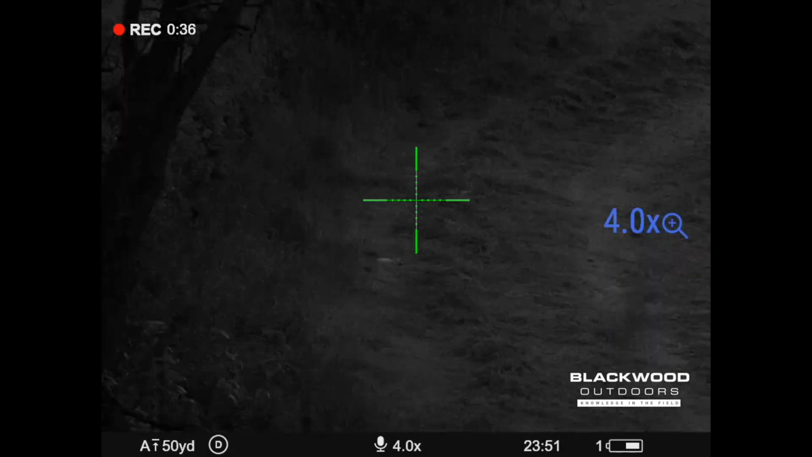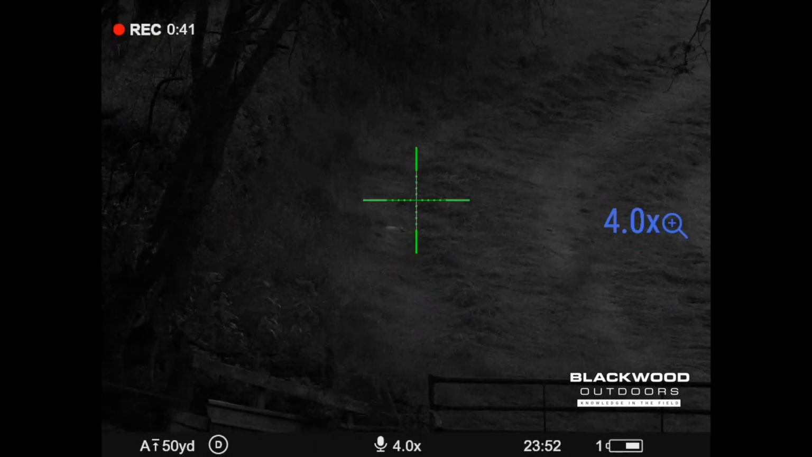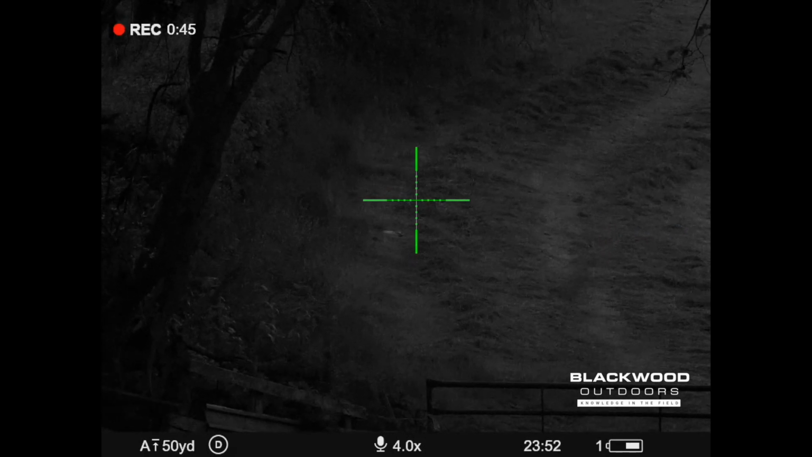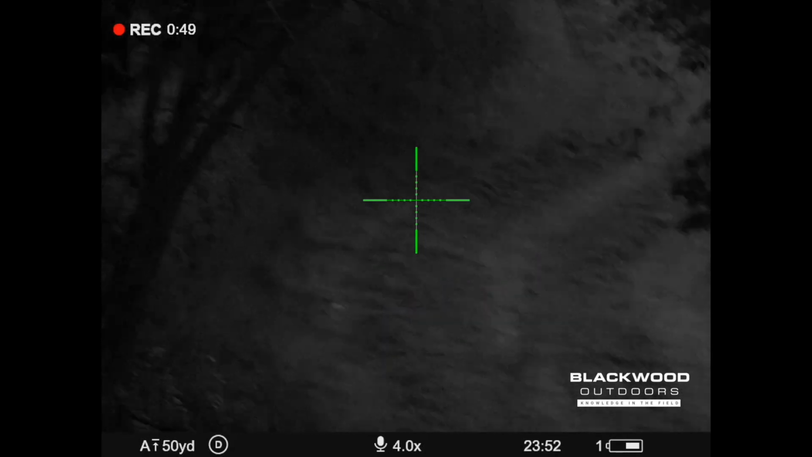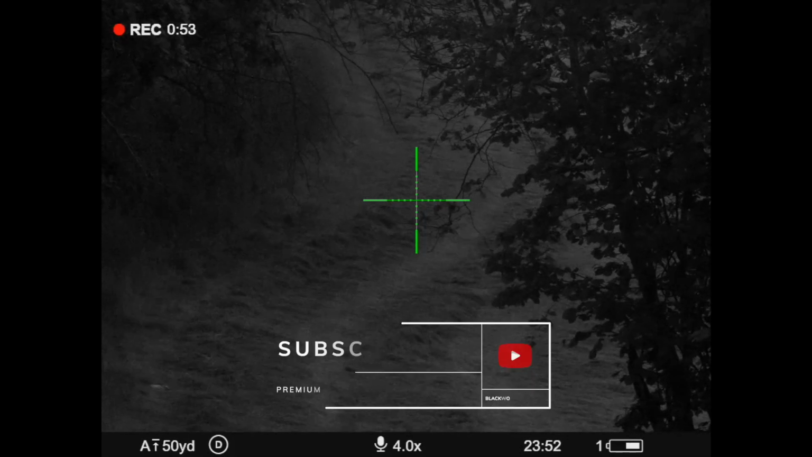But here on the screen you can see that is the 4K sensor. When it gets to this period of light, it drops to black and white to try and retain detail, which is good, but it gets to a point where that image will no longer be visible and you'll just have to swap over fully to the thermal channel.